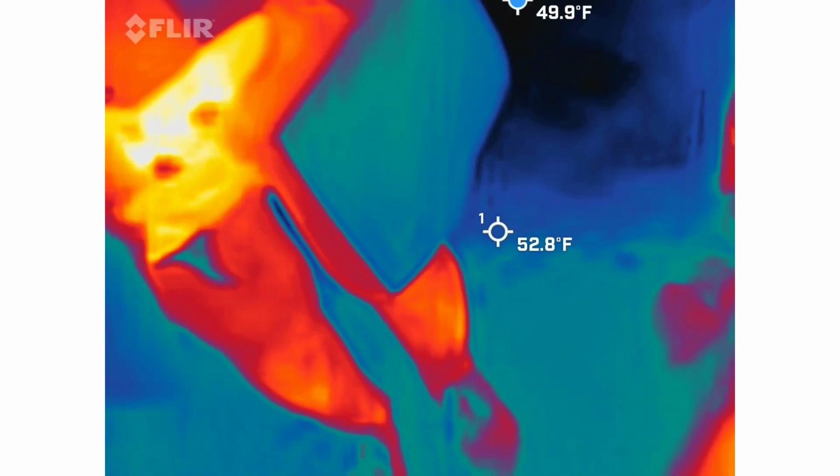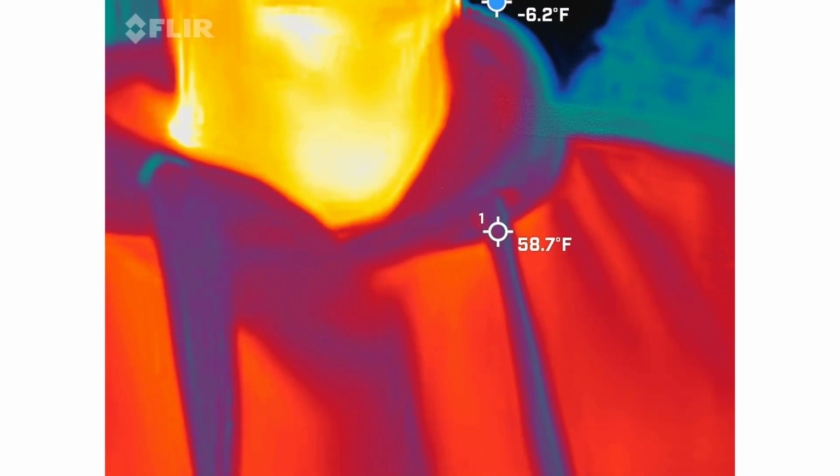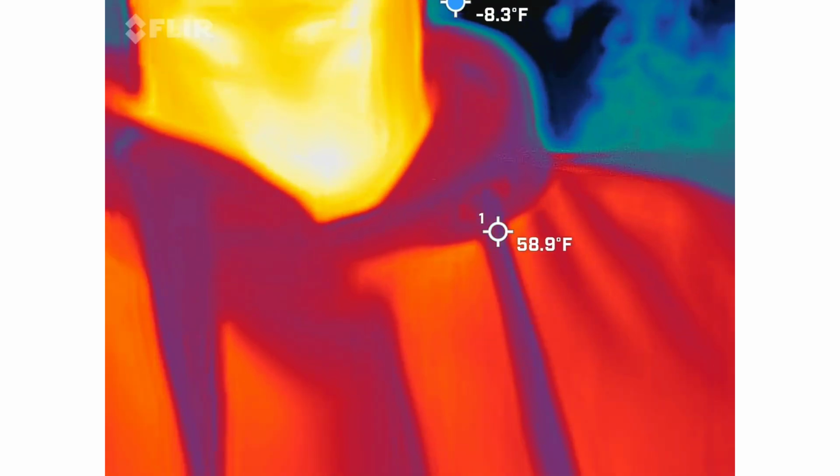Answer questions. What do we want out of this guy? It's thermal. Picking up heat. Not heat. Cold spots. Thank you. The one person I think that was dragged here, she's the one with the answer.